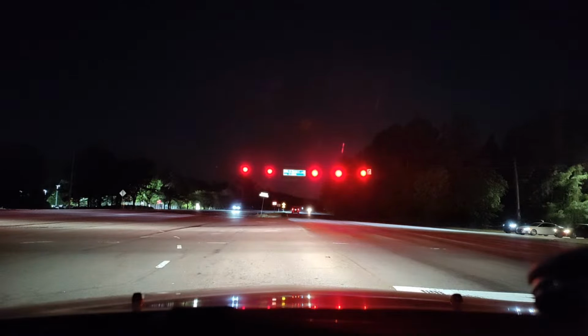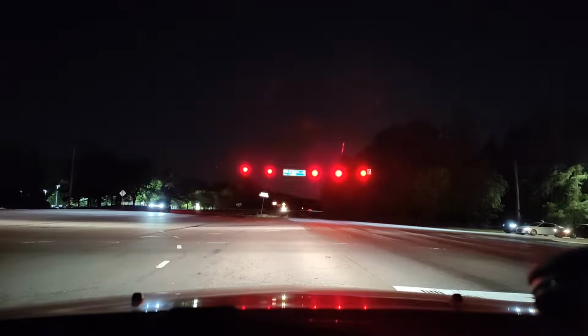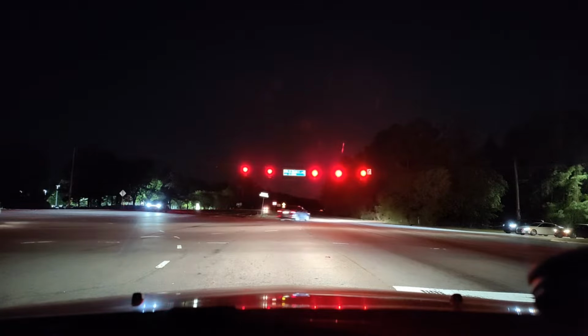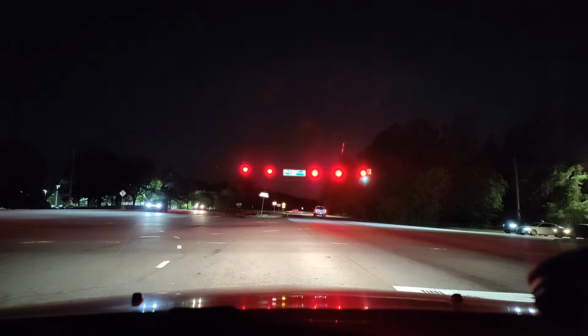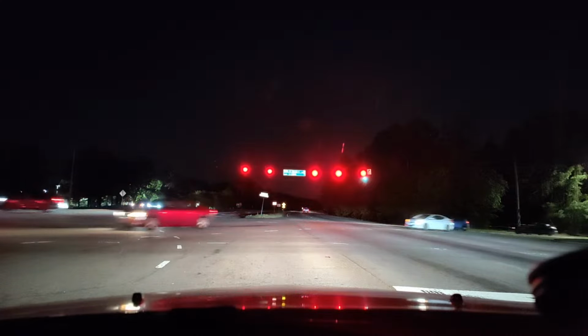That was one of the police right there. He was rolling, dude. That guy was rolling. He went past. I could feel it. My car shook a little bit. Like the wind kind of pushed my car. Yeah, they're out here every night, man. This is Wake Forest. They're heavily policed.